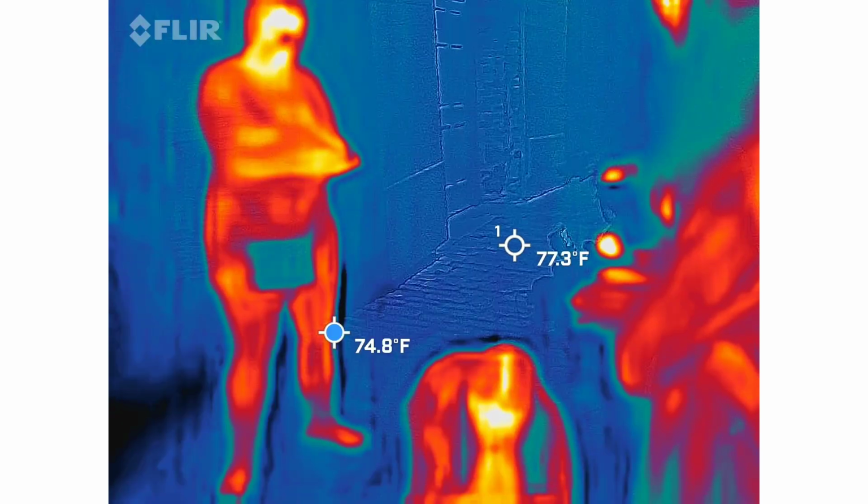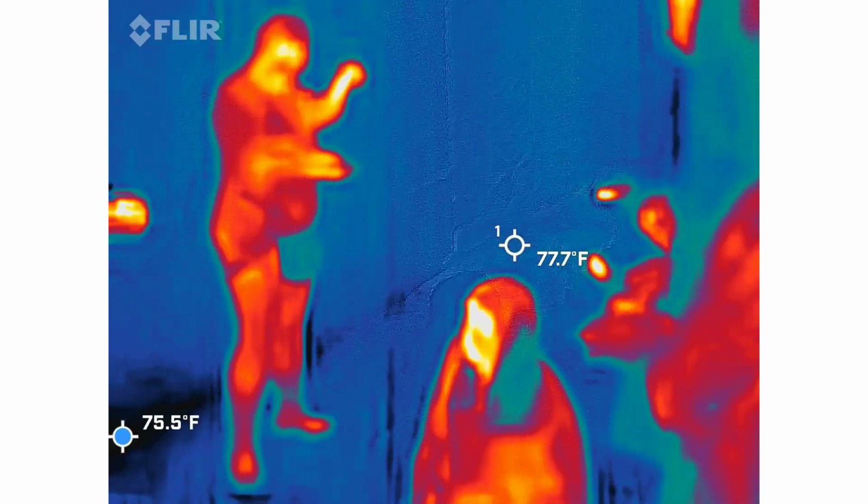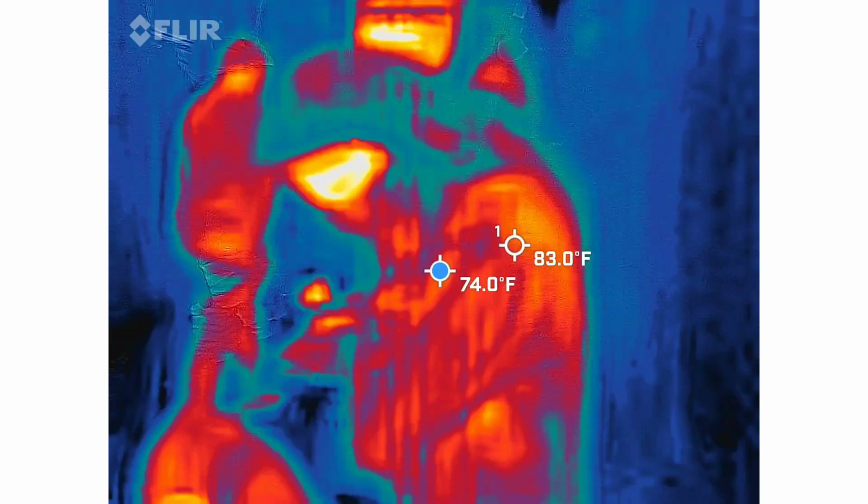I am getting like free? Did you get that free a minute ago? I have a 3.5 to 5.1, so if you get anything above a 5, let me know.